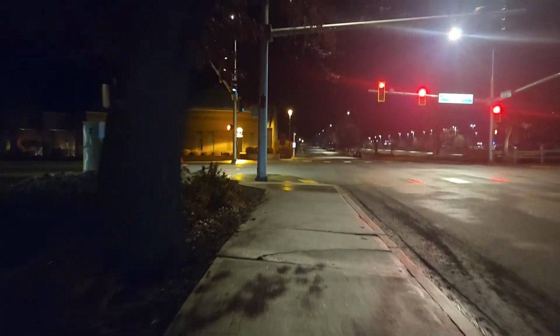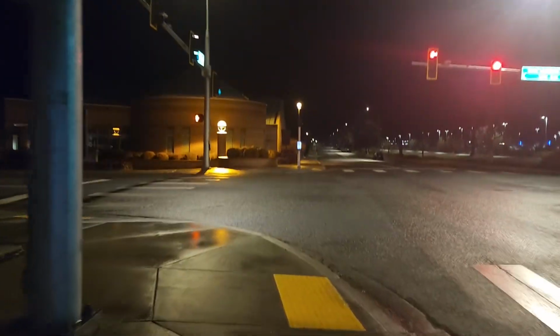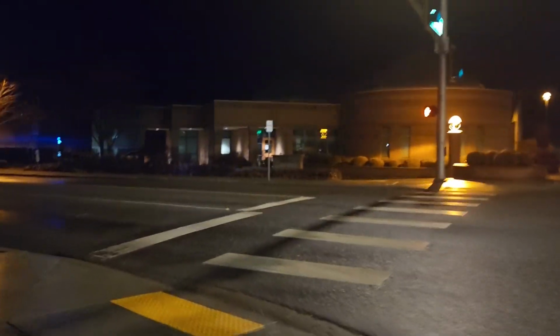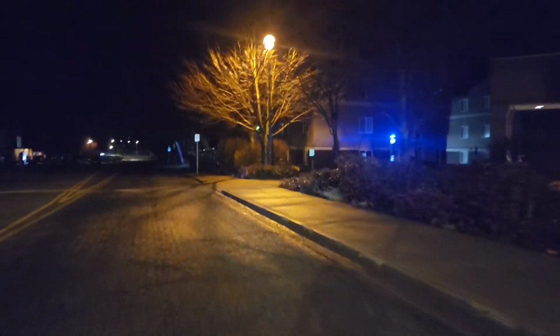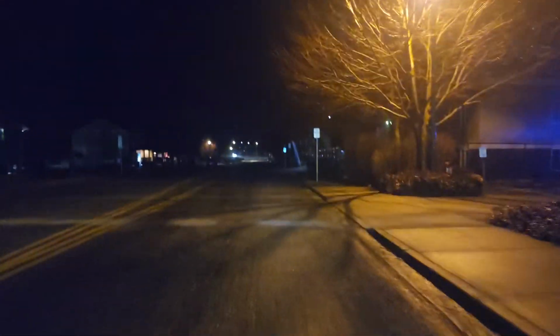Alright. On the final stretch. I am going to run a red light. Get onto the street. Mostly because I can get some pretty good speed going down here.